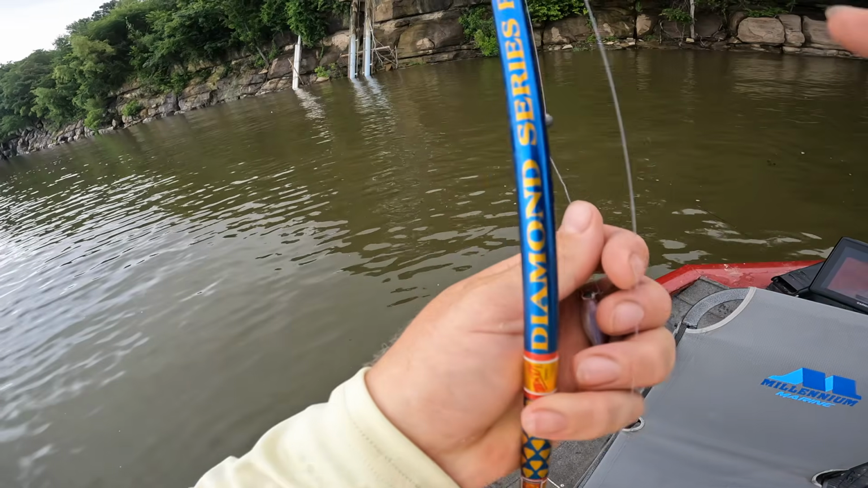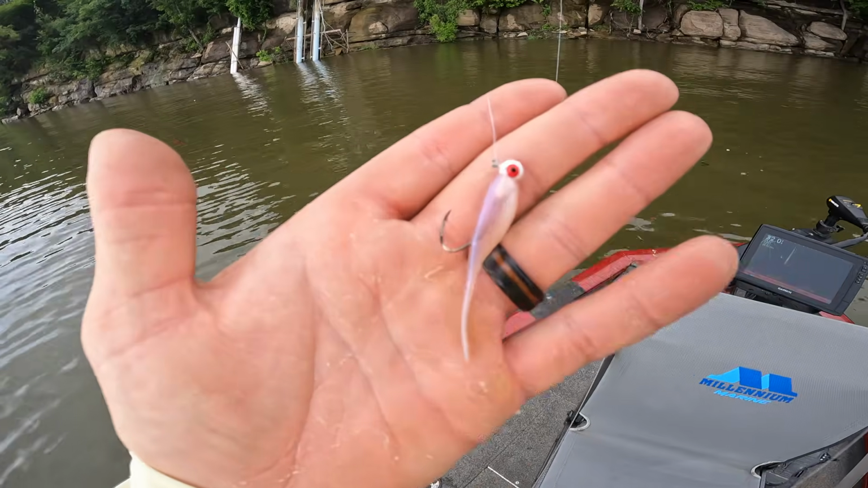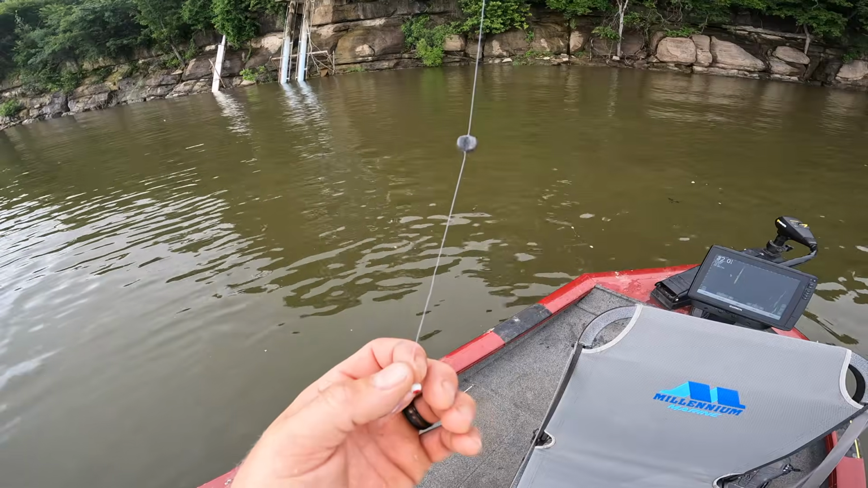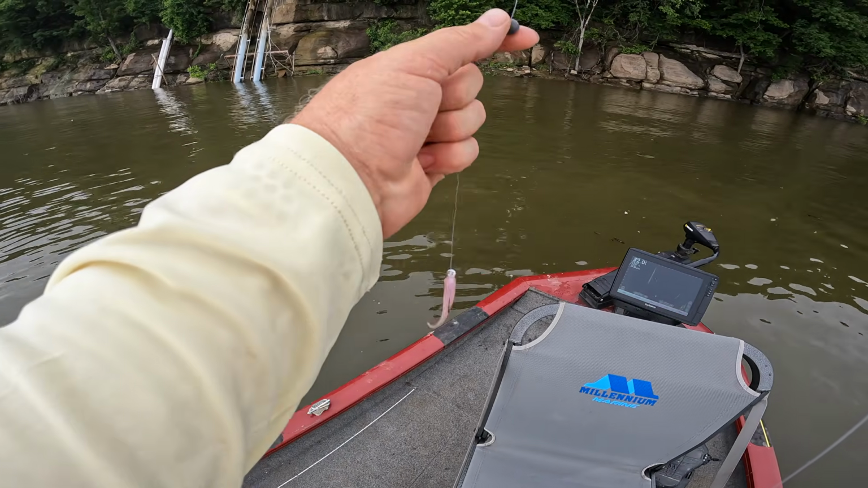But anyways, as always, I got the 1/16 ounce. Well, usually it depends on what color, but right now I have the 1/16 ounce white head on with the, I guess it'd be a 1/4 ounce or size 4 right on weight. Usually about a foot above, but it's a little bit lower right now.